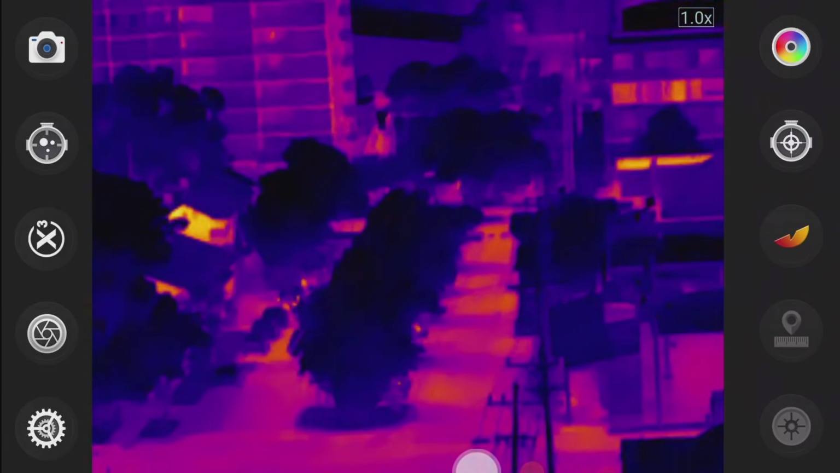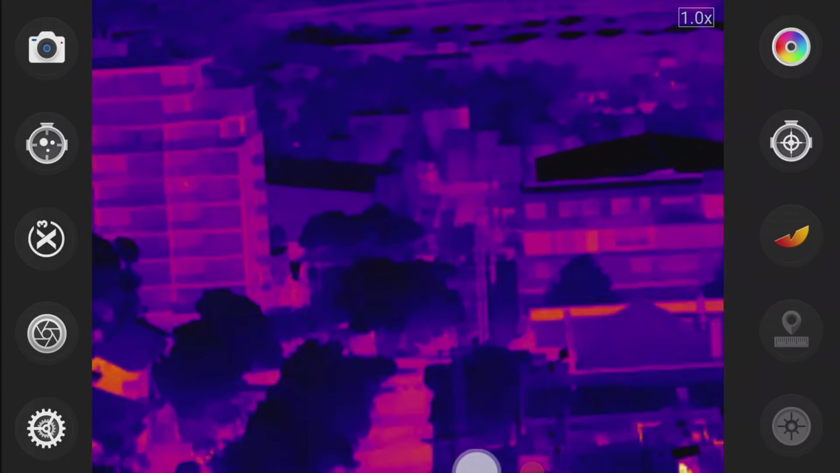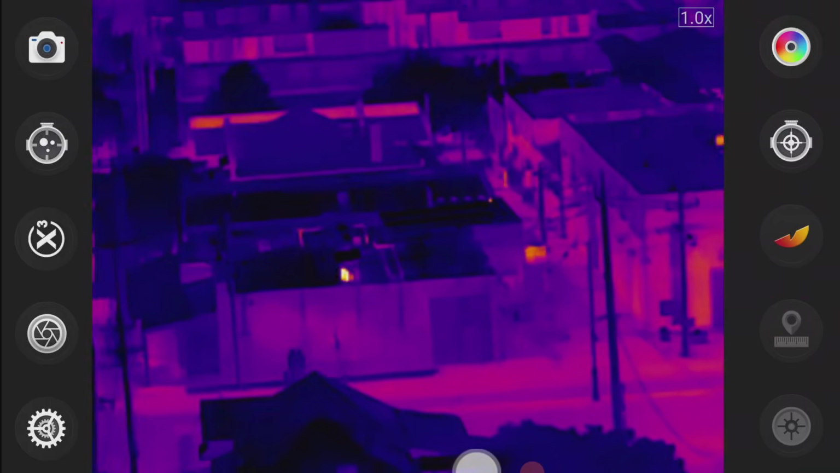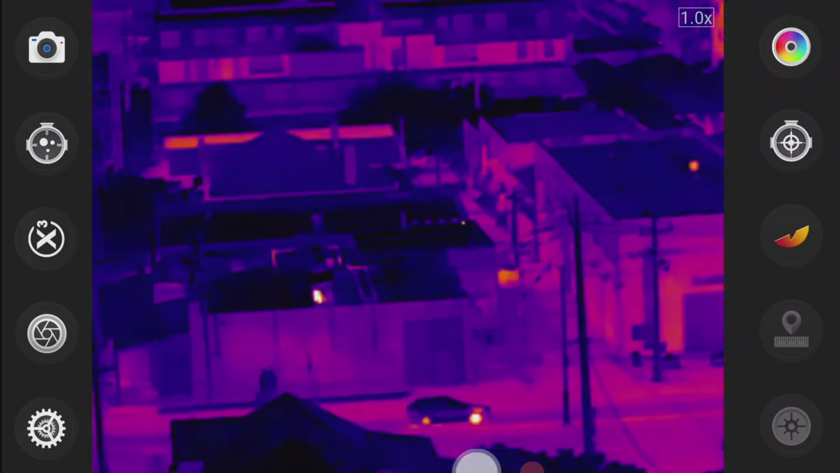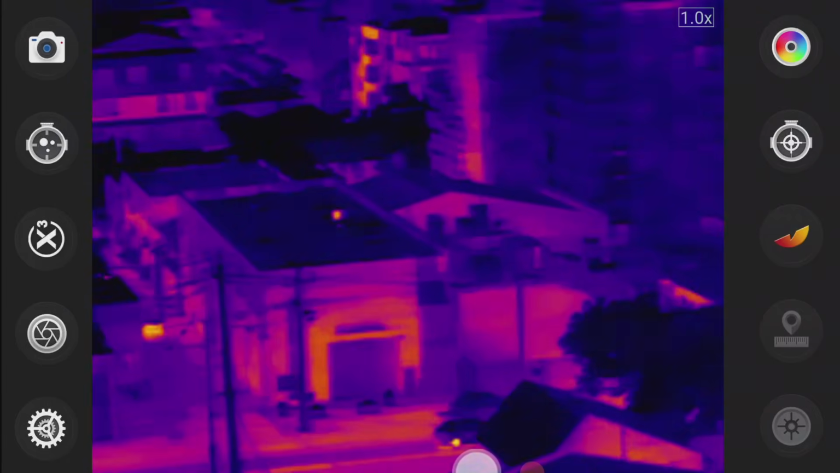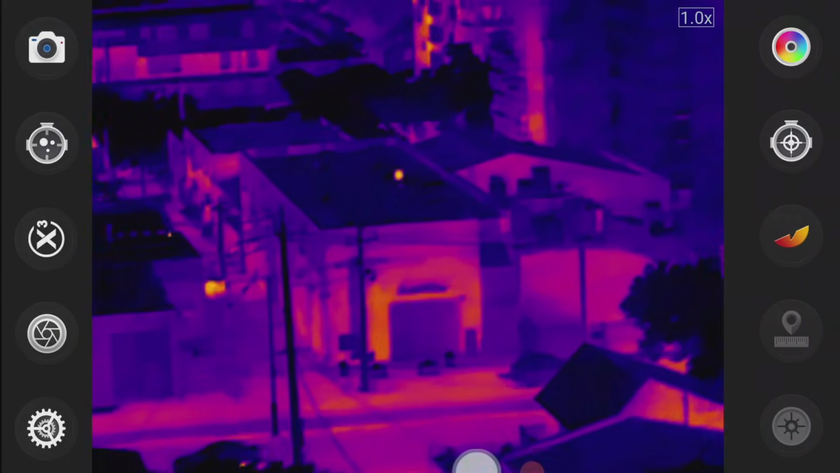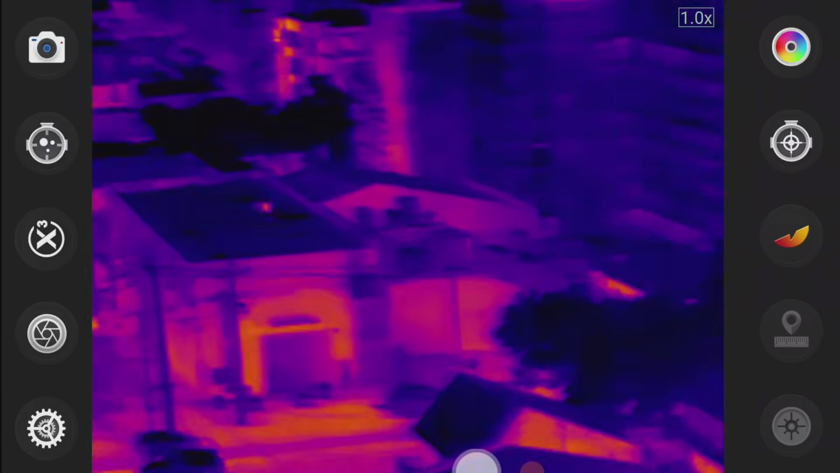Trying to get a little bit further up here. Some shipping crates all the way in the back. Oh, there's a person. Just went into a building there. But yeah, you can see kind of bits of heated areas on top of buildings as well. I should mention that this is also during the daytime.